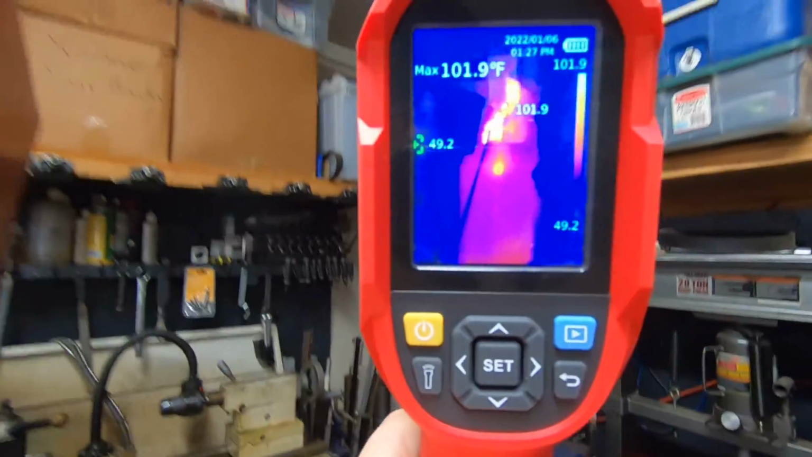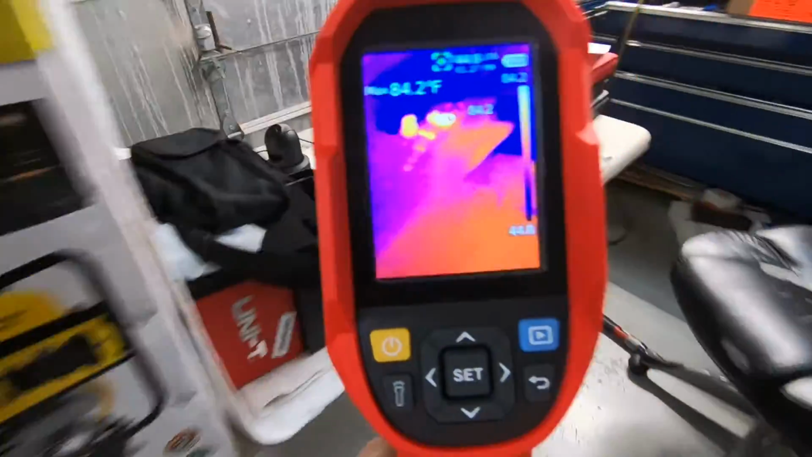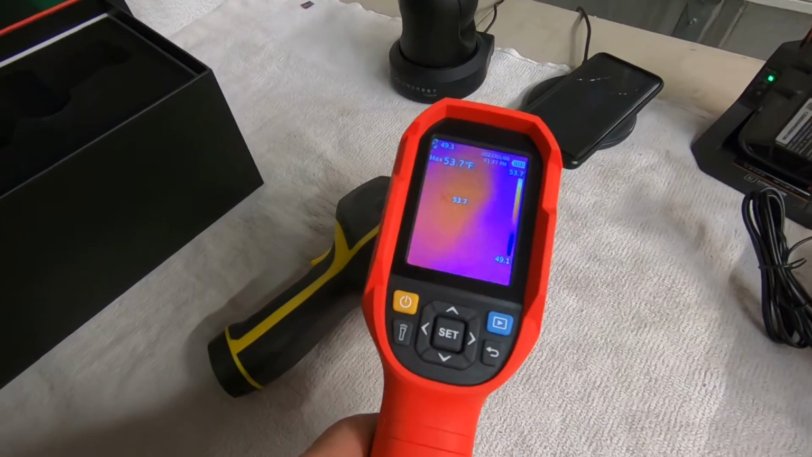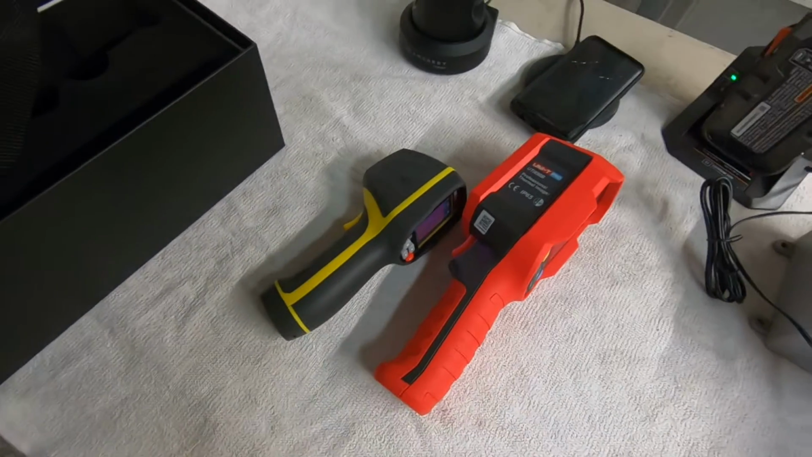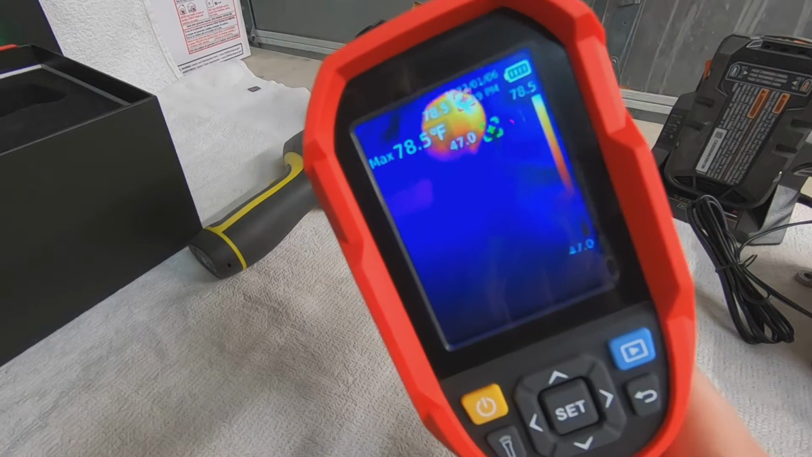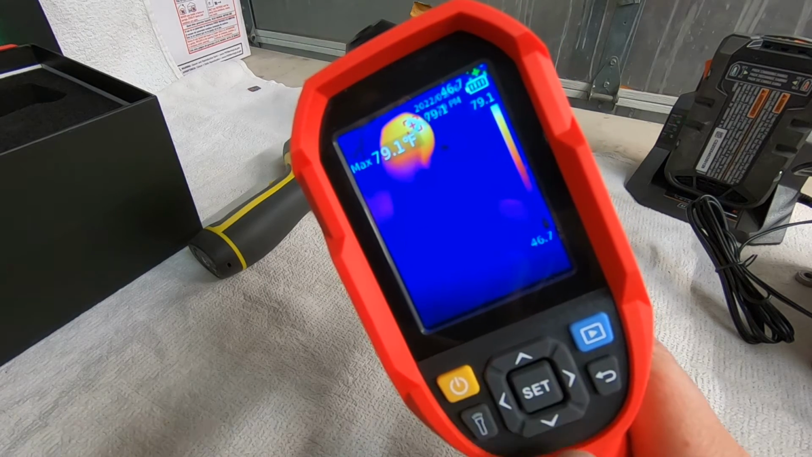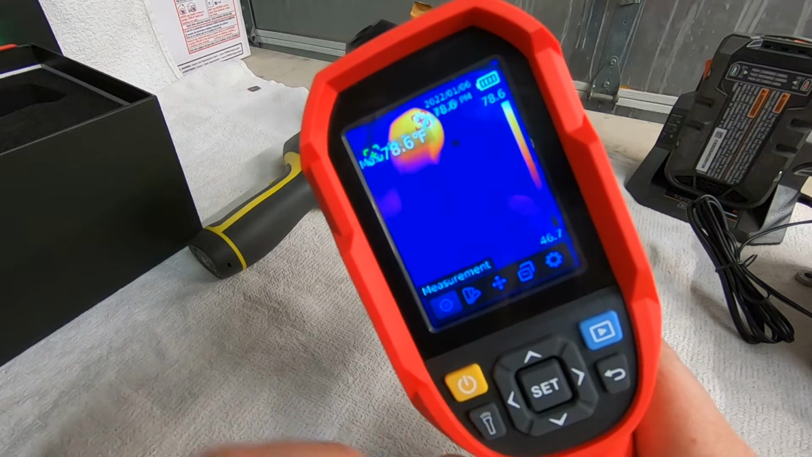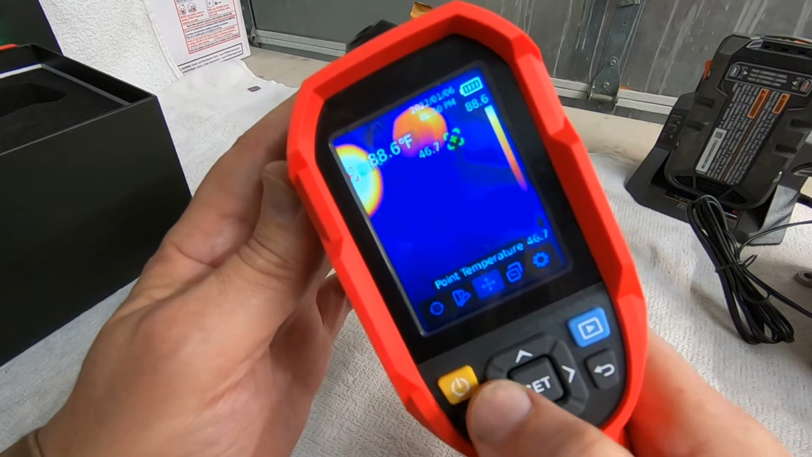So very nice. Okay, so now we're just going to go over the specs, then we're going to go out to the car. Give me a minute to get set up. So I'm just going to go into settings, which I believe is, if you hit this button once, the bottom menu pulls up, and then you can scroll side to side.